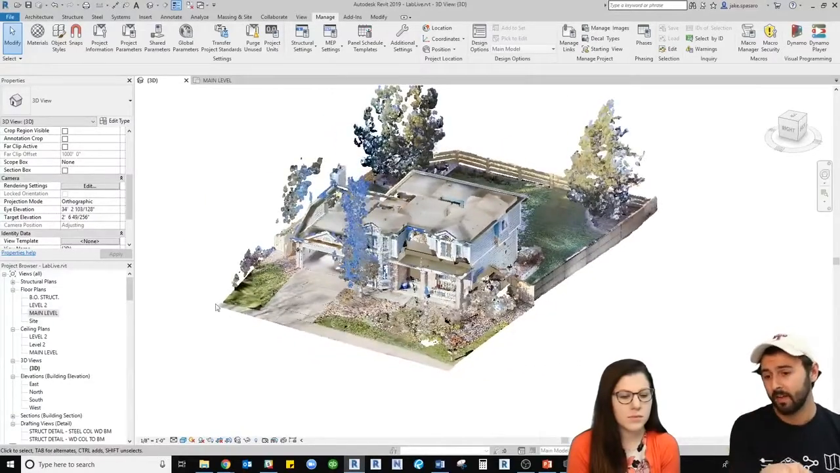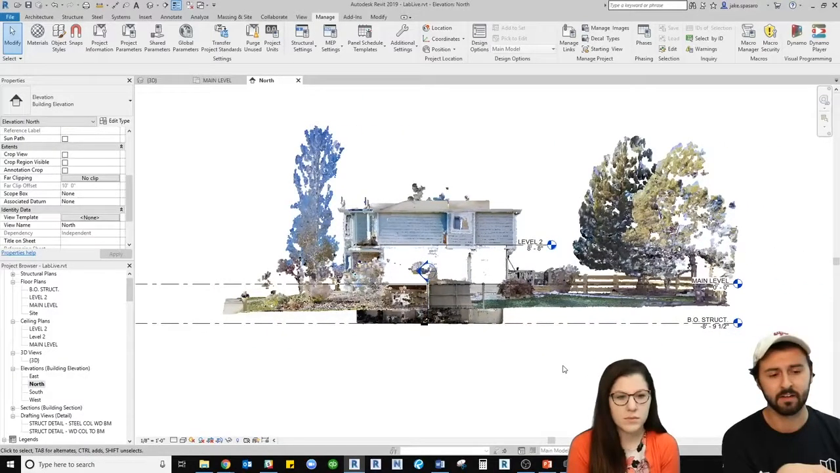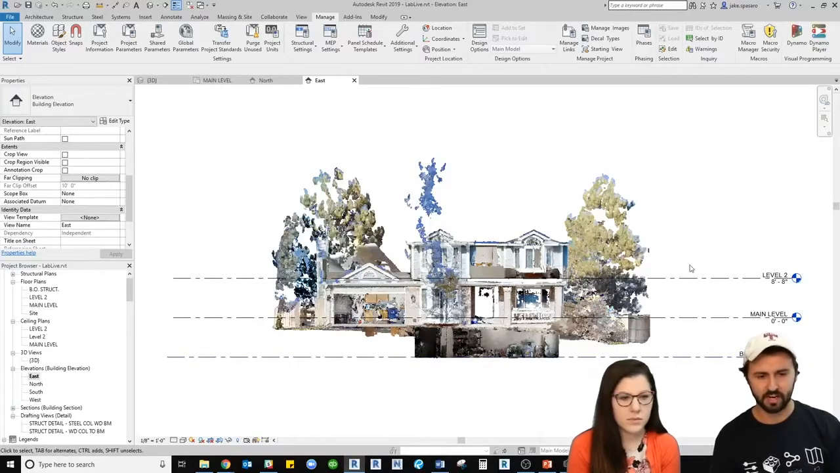So once I bring the point cloud in, the first thing that I do is make sure that I've got my levels set up right. So you can see that I have the main level, and that's probably off a little bit, and then bottom of structure there, and then level 2. How do you adjust that one?